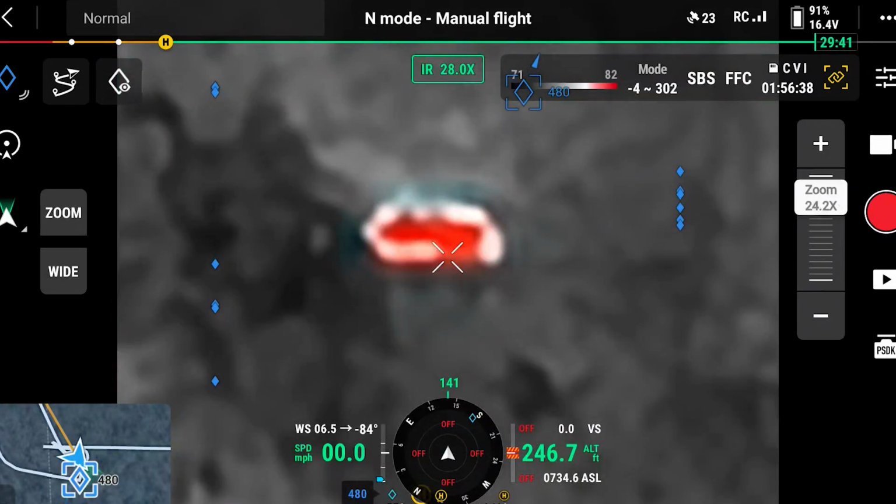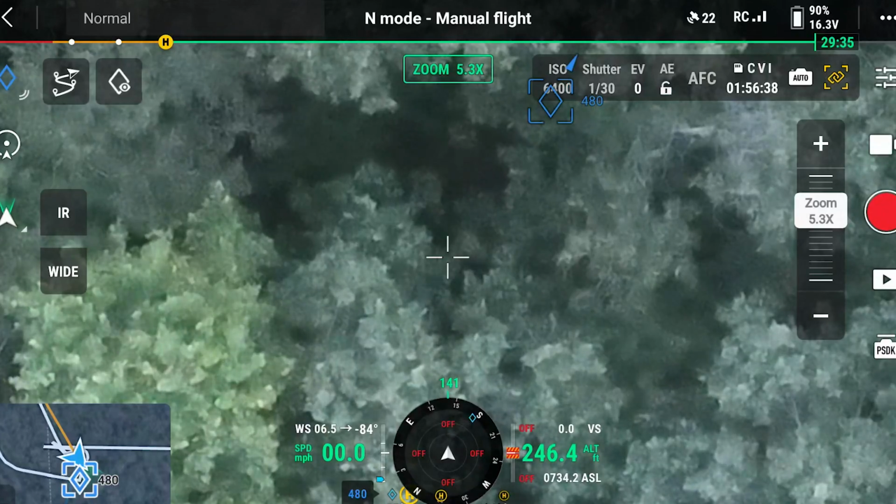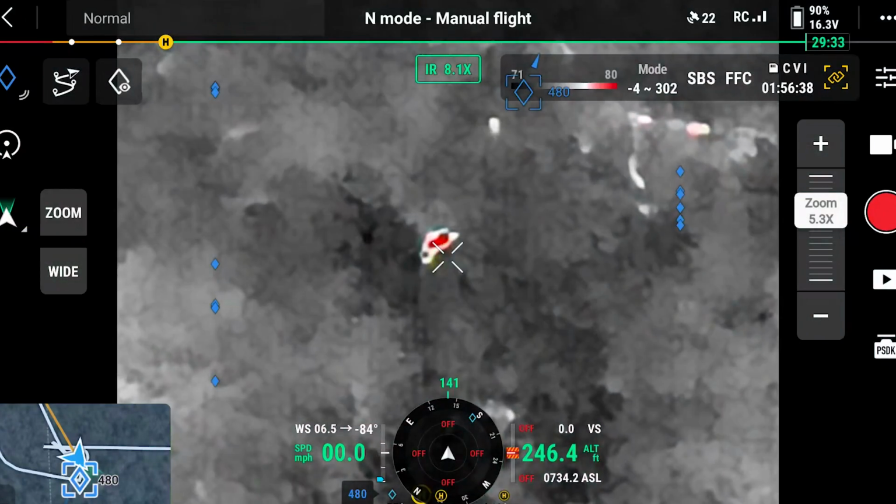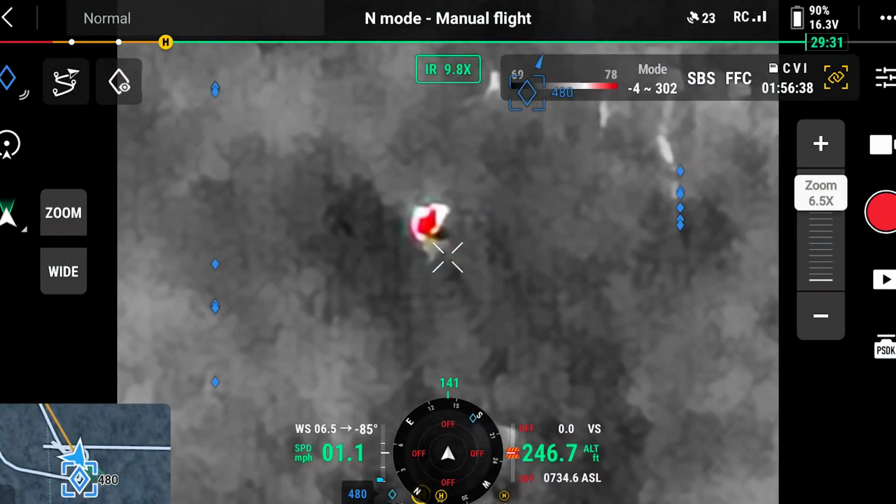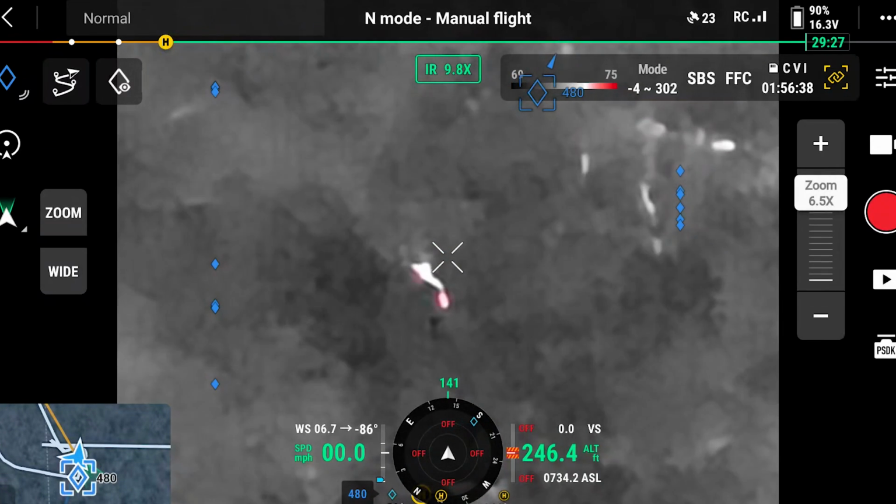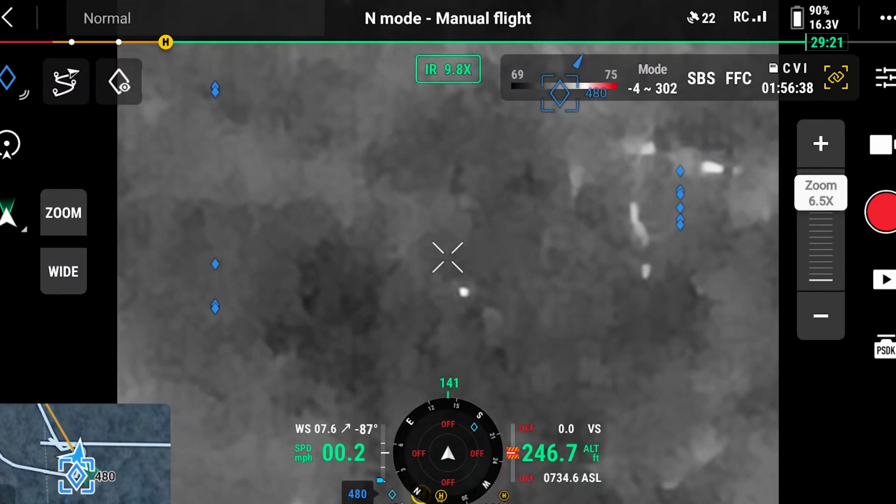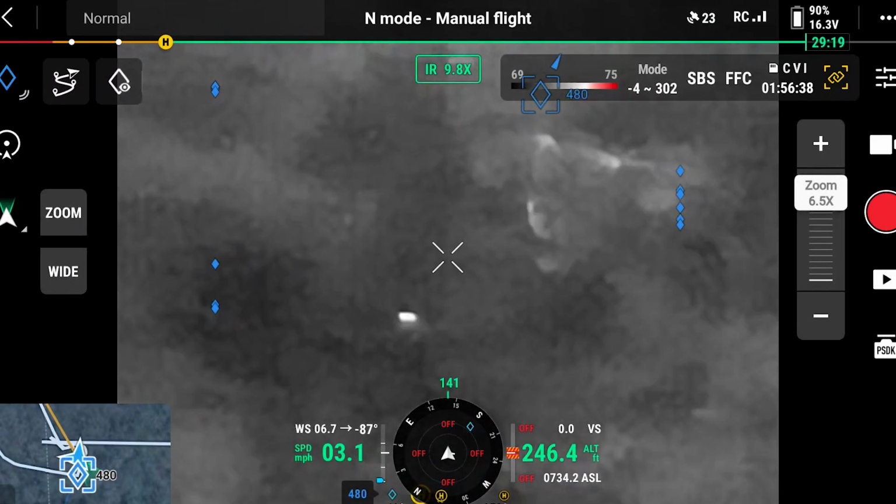So, like, here's the signature. Okay. But that's the canopy. Oh, yeah. It's crazy. That's a pretty impressive signature, too, that canopy, though. Yeah. And you can see it's heading that way now. You can see it moving a little bit. But yeah, not being able to find... Disappears. Yeah. Goes back up.